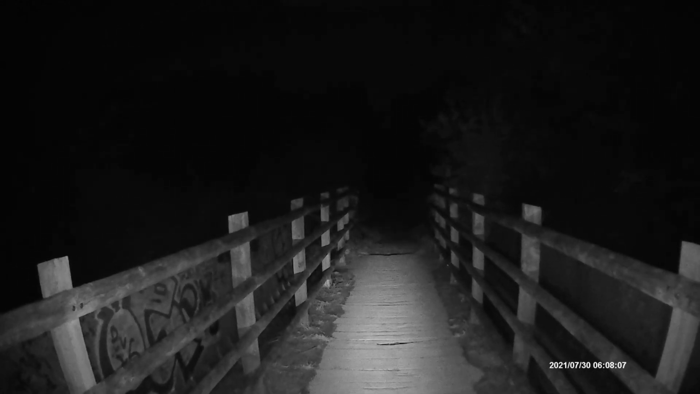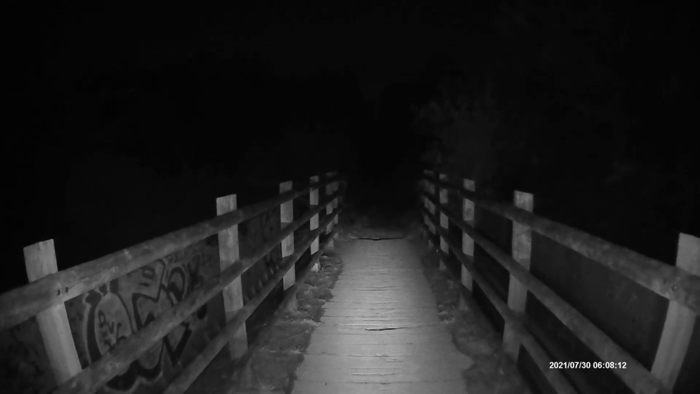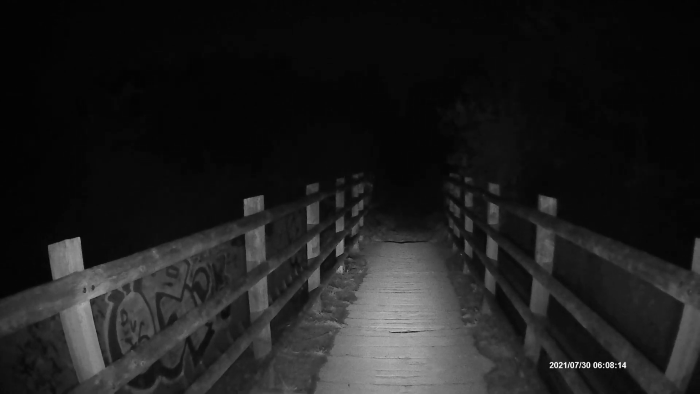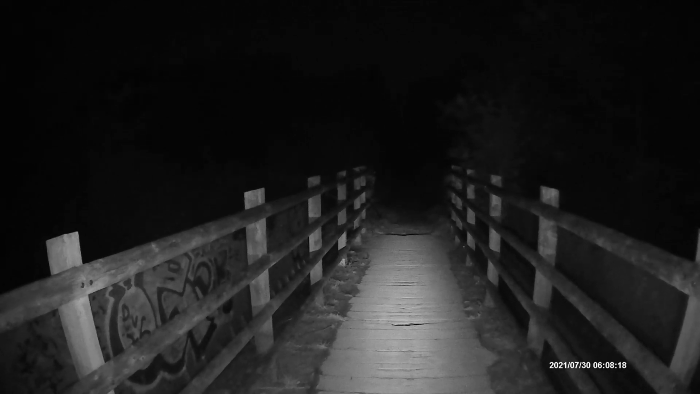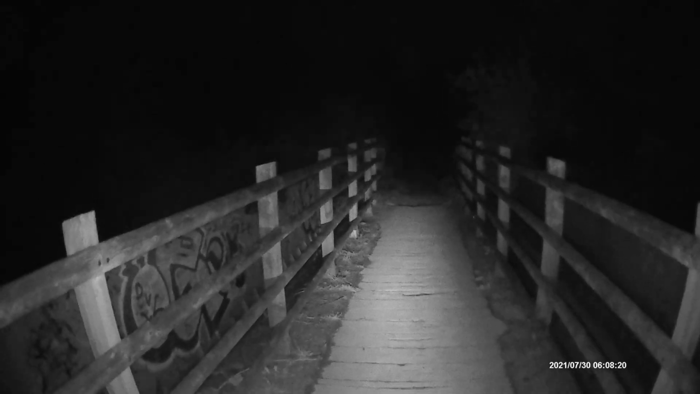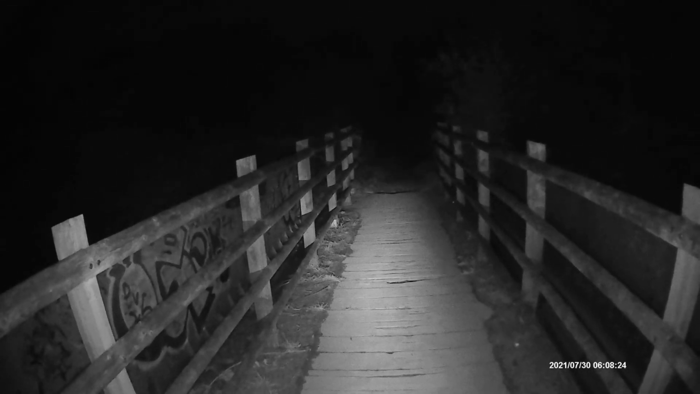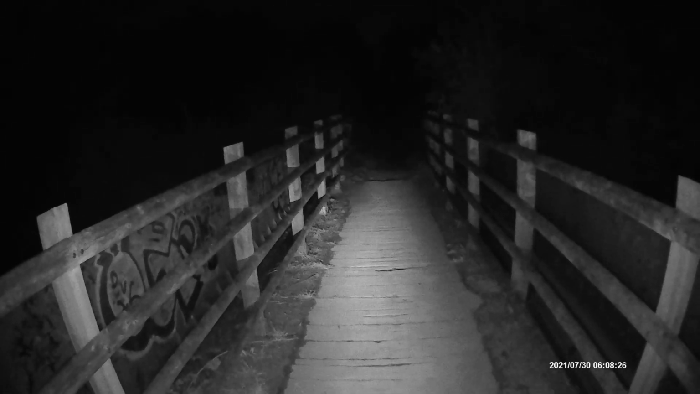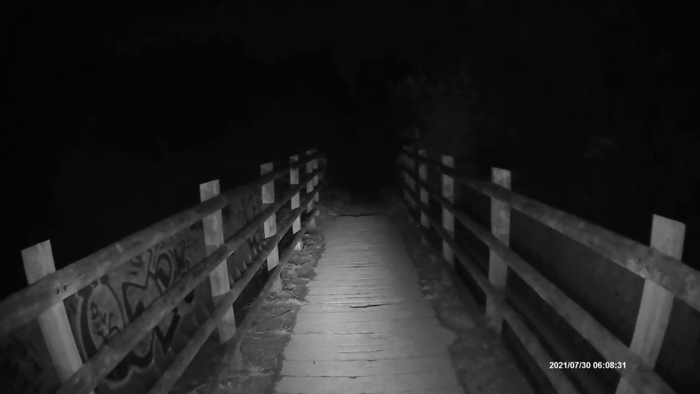If there is anybody here with me on this bridge, could you please give me some sort of sign? That thing waving about in front of us is a shadow of the little strap thing on the end of my selfie stick, so don't think that's something else, because it isn't. It's sort of waving around in front of my bike light. Yeah, that's what that is.